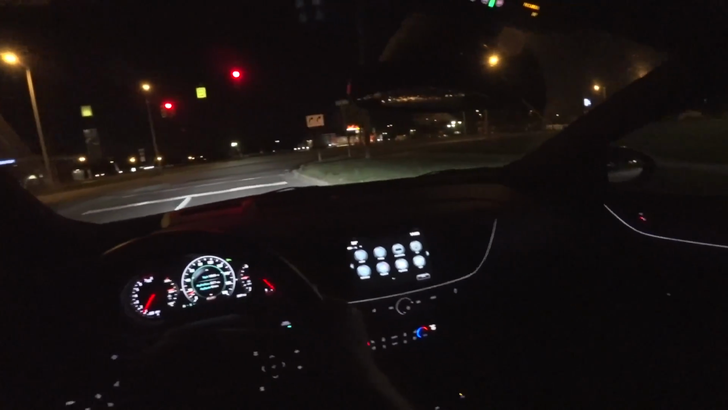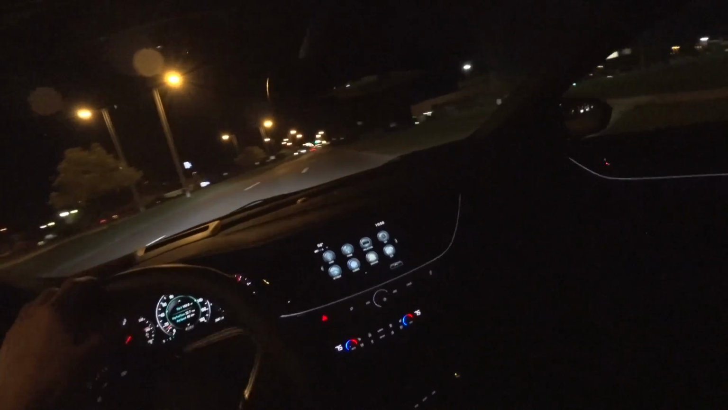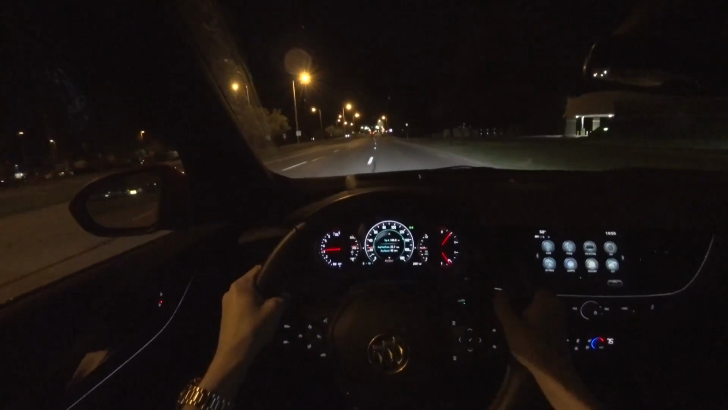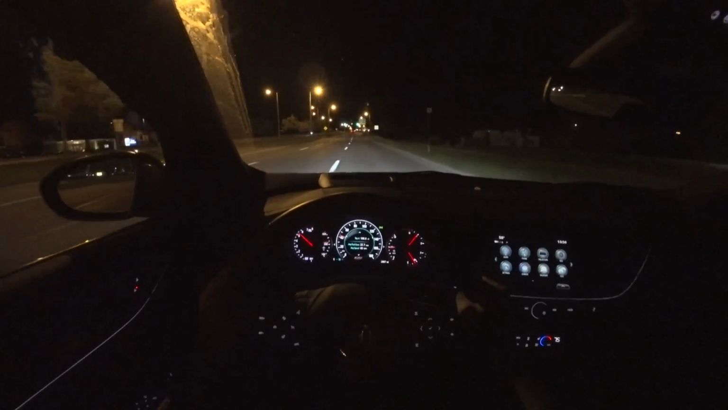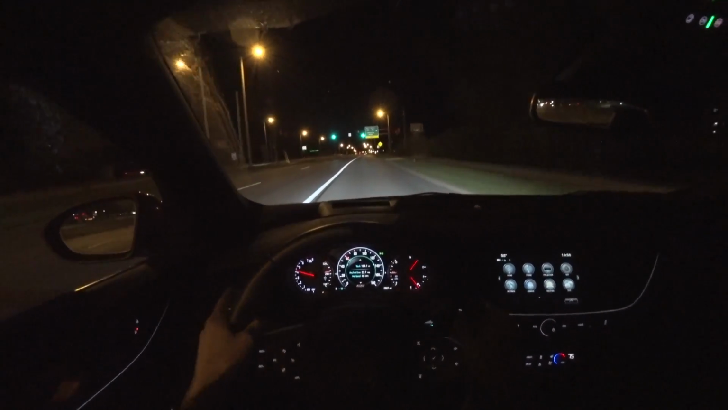You'll notice that there are some pretty cool interior accents in this Regal. You've got some just cool lines throughout the dashboard and the door sills there. But the highlight is that engine.